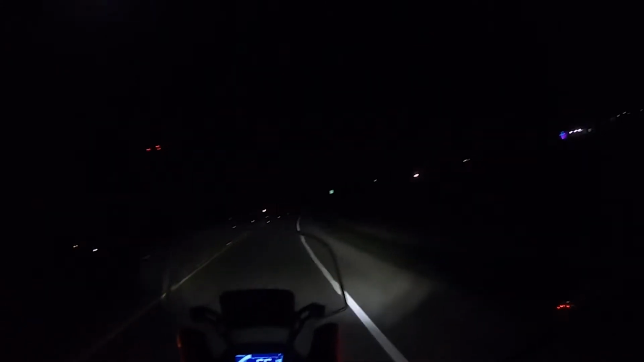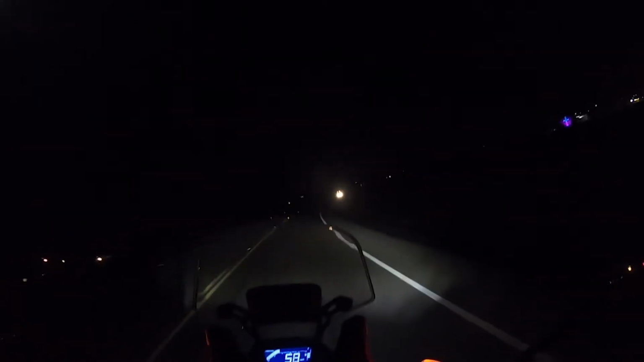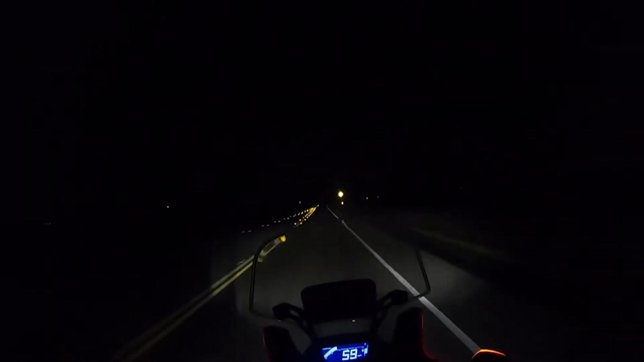So we'll wait for this car to pass, and we're going to kick up the high beams, show you kind of what that looks like. Alrighty. So there we are with the high beams. Like I said, this bike's very generously lit.